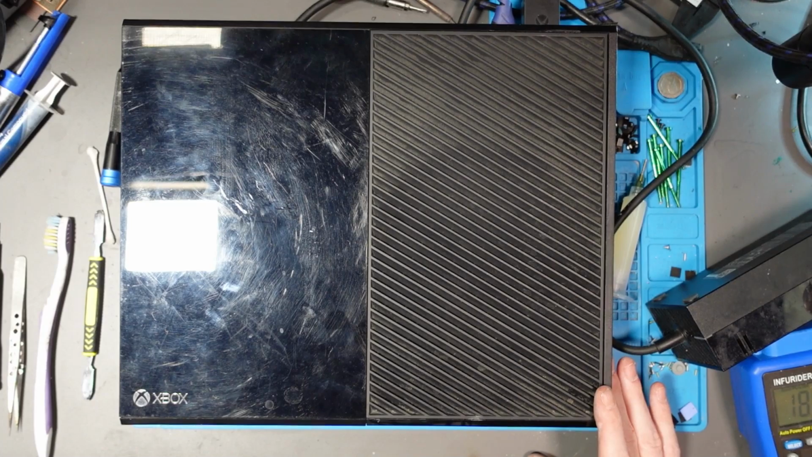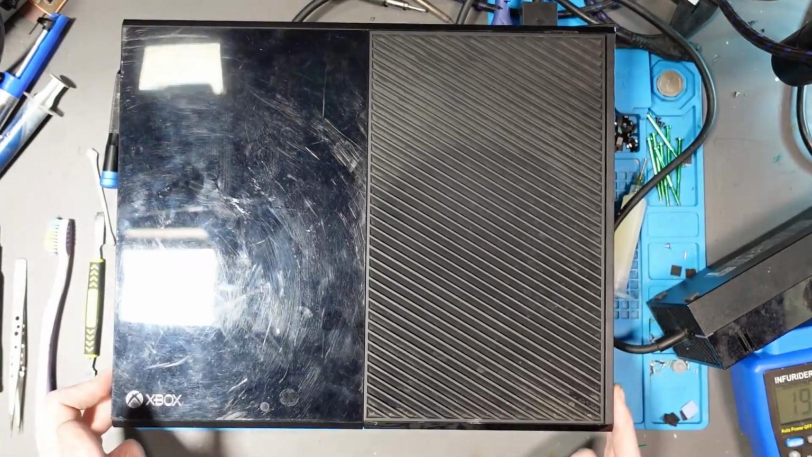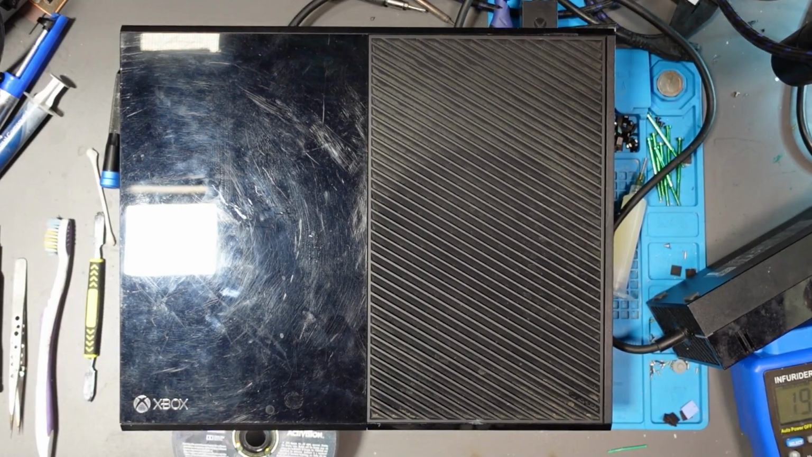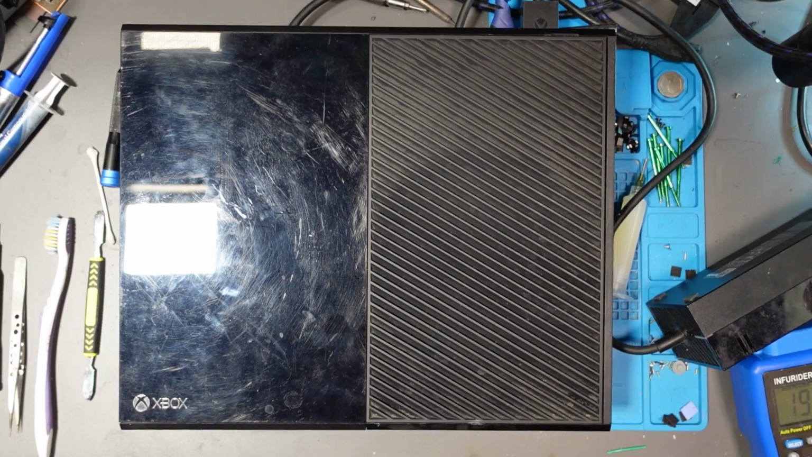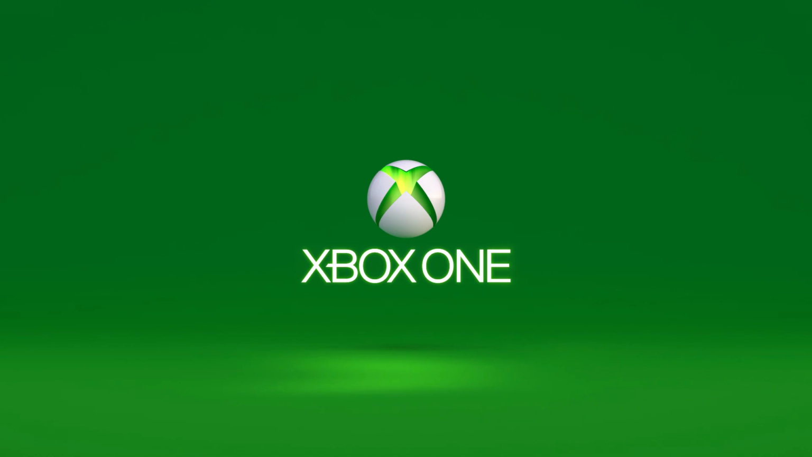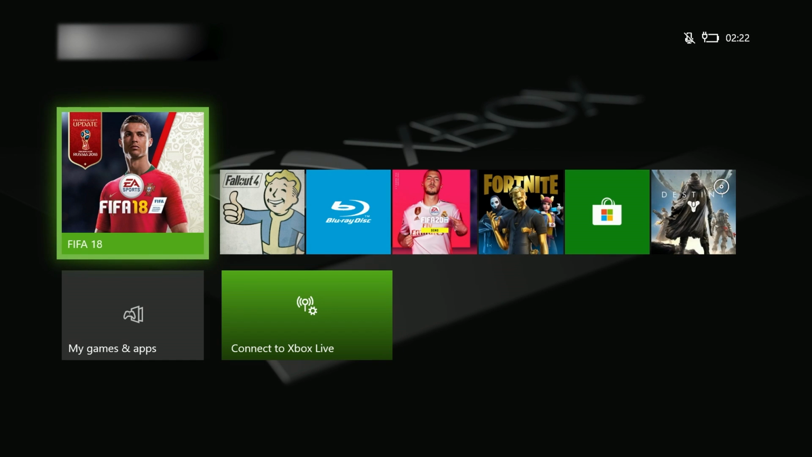Okay, it's staying turned on. There we go. Let's just make sure it takes a disc and ejects it. Perfect. I'm going to leave that in there so I can test the disk drive. And let's go to the capture card. And there is the Xbox logo. Absolutely awesome. And yep, I know it overheated. That's because I turned it on while the heatsink wasn't on. And boom, there we go.